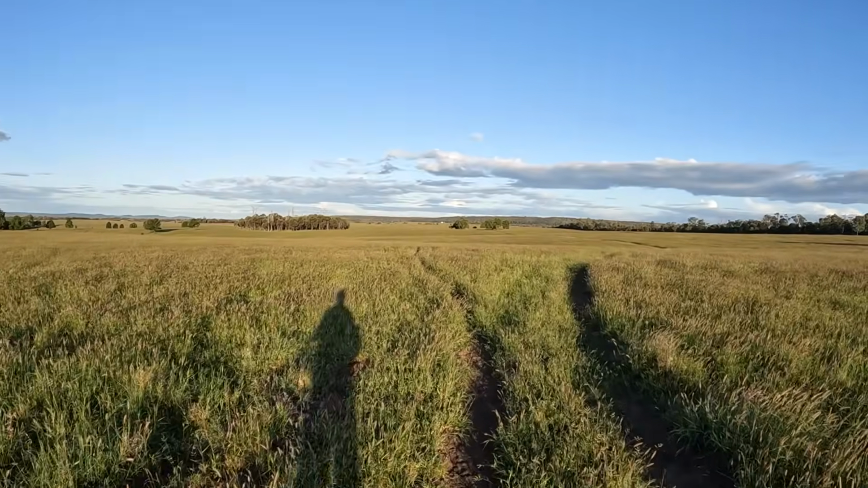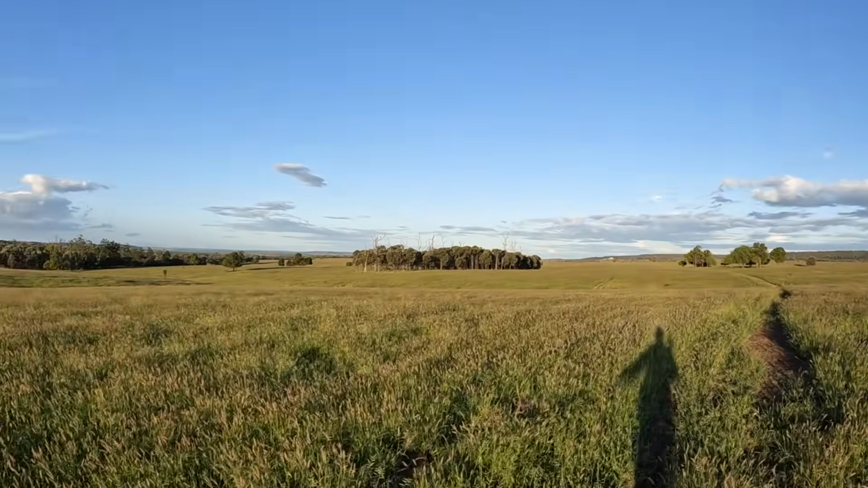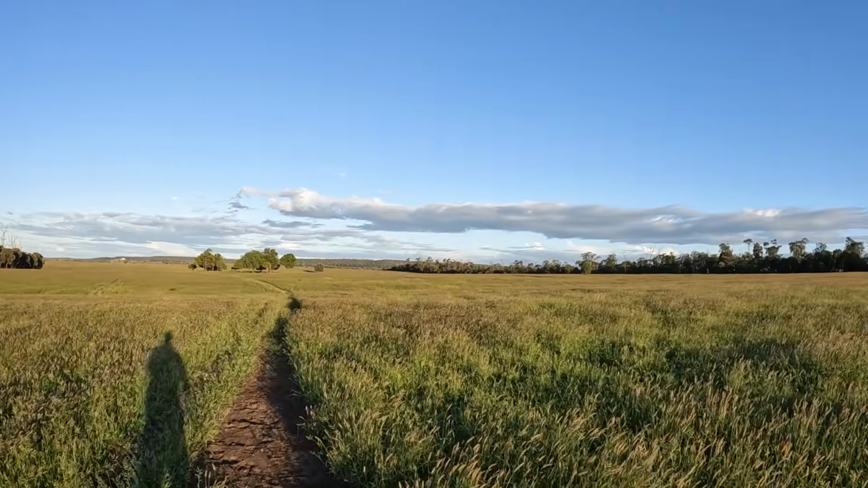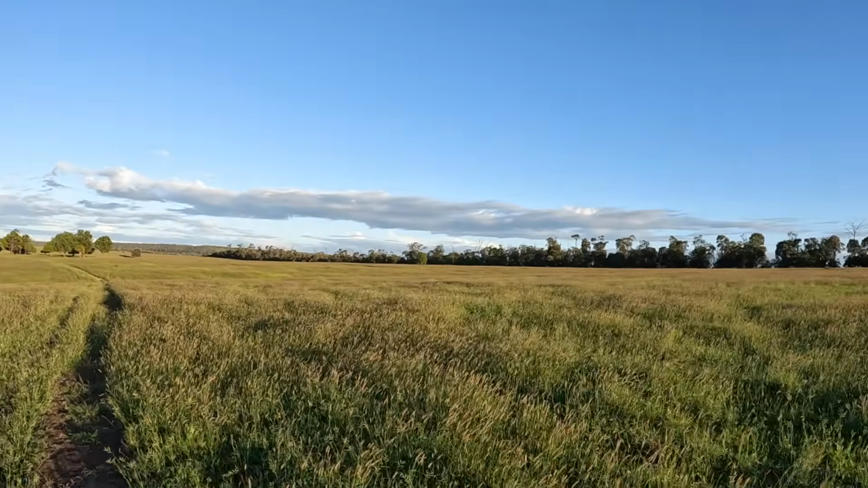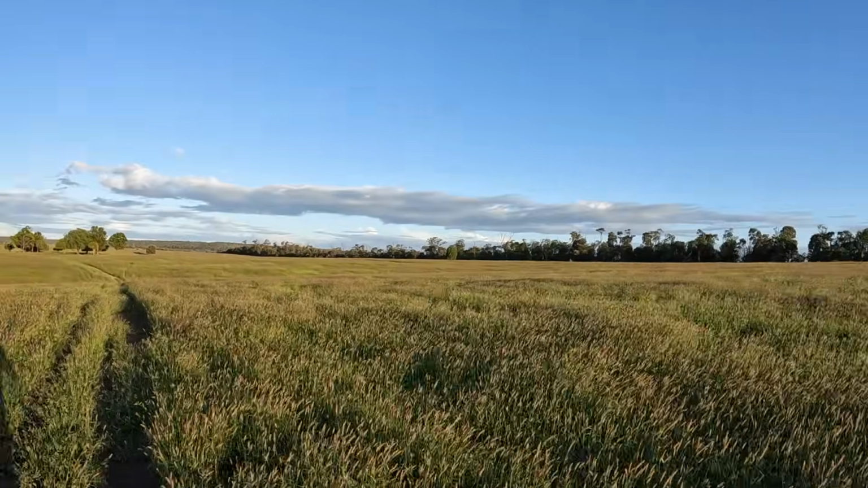A real yellow thing. Not sure where that dog heard the Viking coming, so I'm trotting up here. I'll stick my head up over the rise just in case he's gone that way, otherwise I might do a bit of howling.